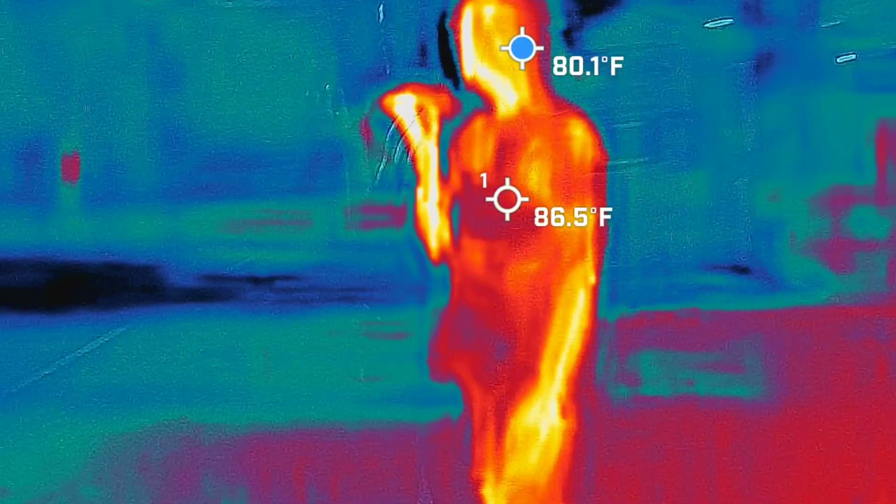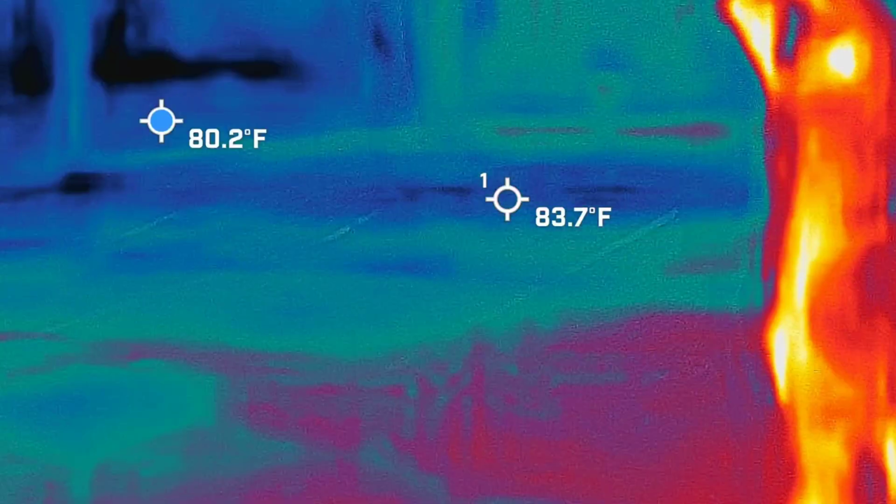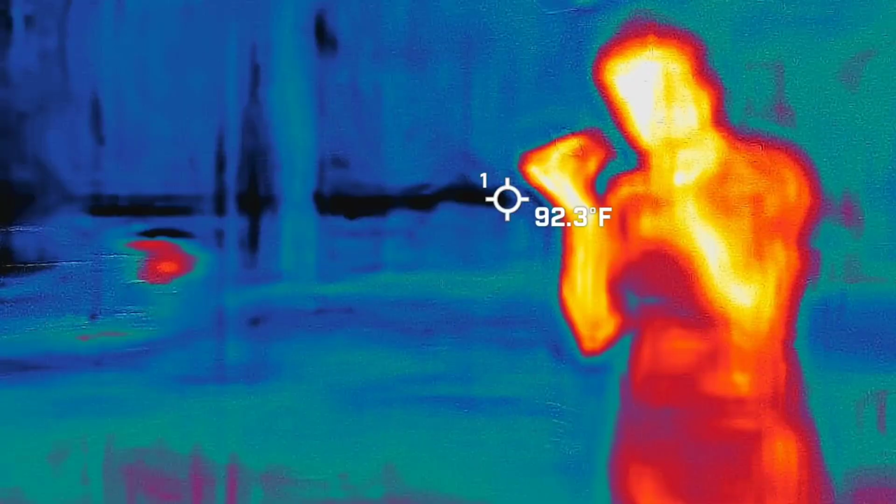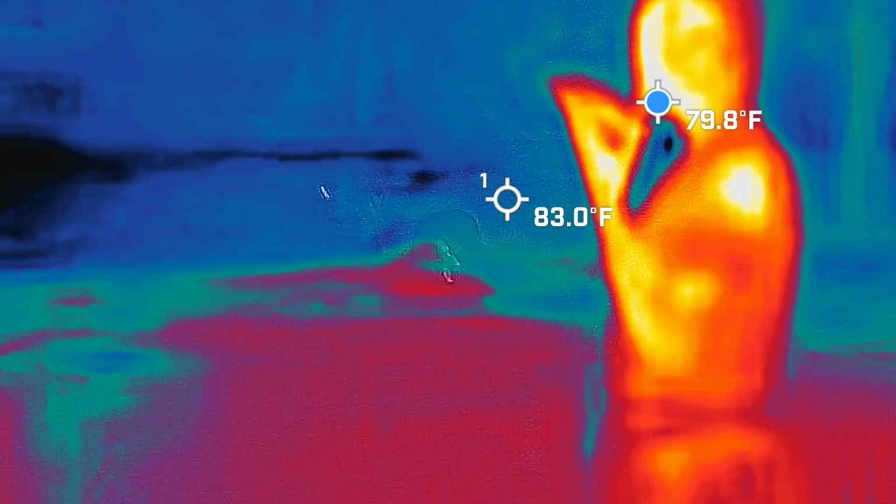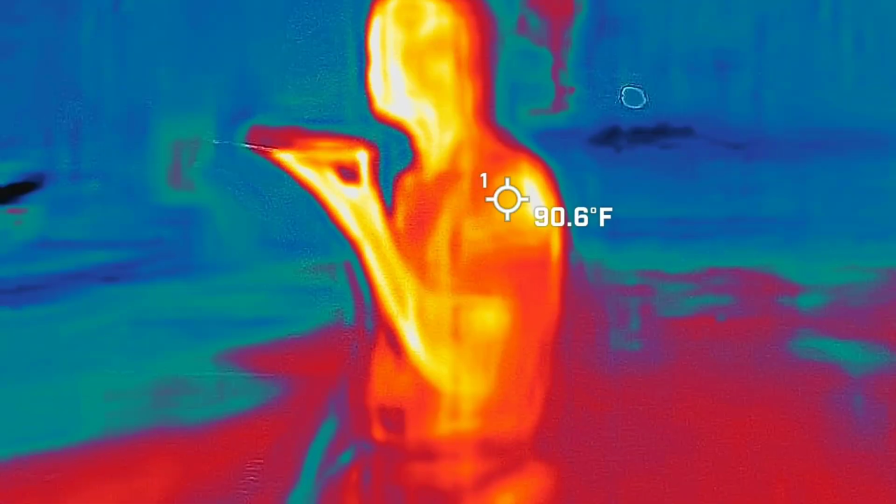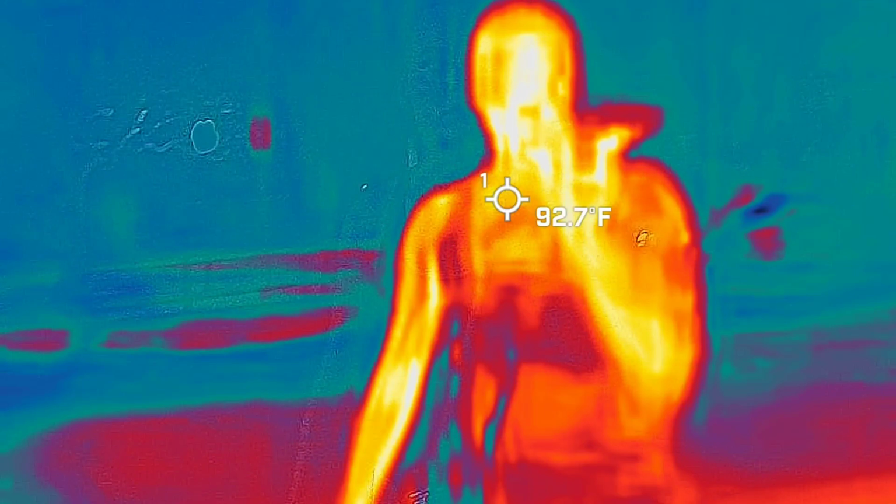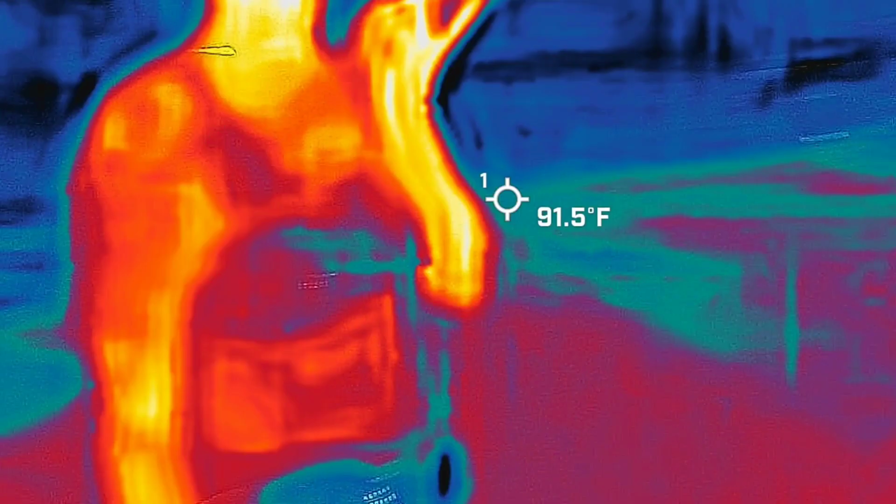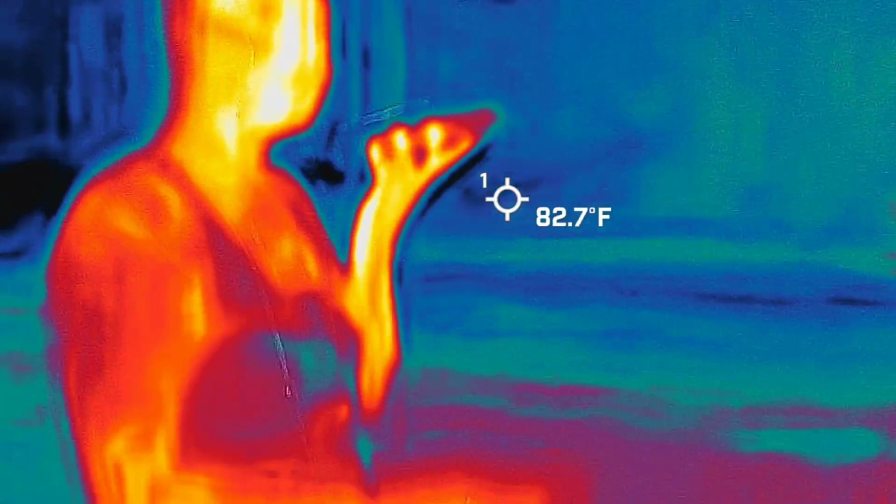Let's see if I can, even though we know the color. What color is your hair? What happened to your child in Cuba? What was the name of the ship? Let's see more over here. What is the name of the ship?